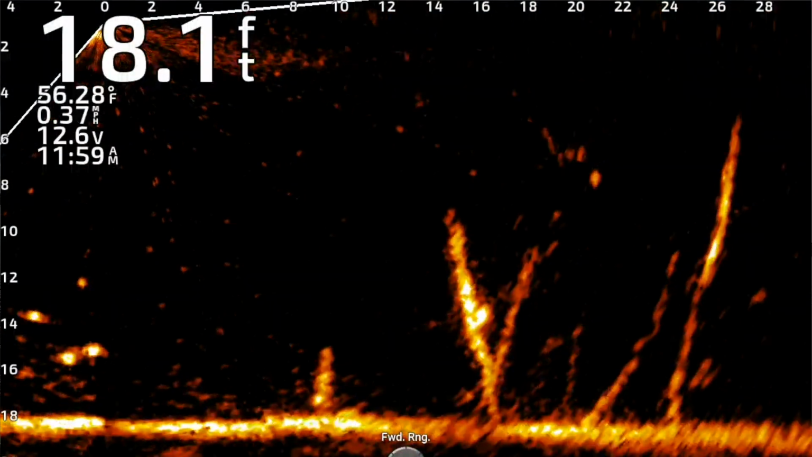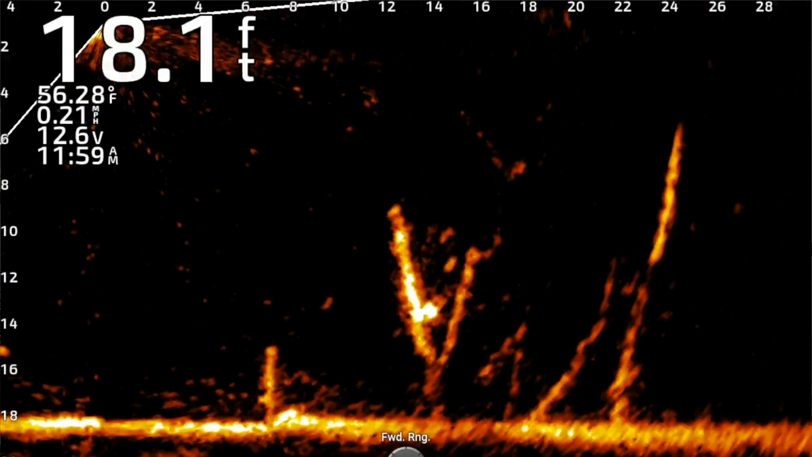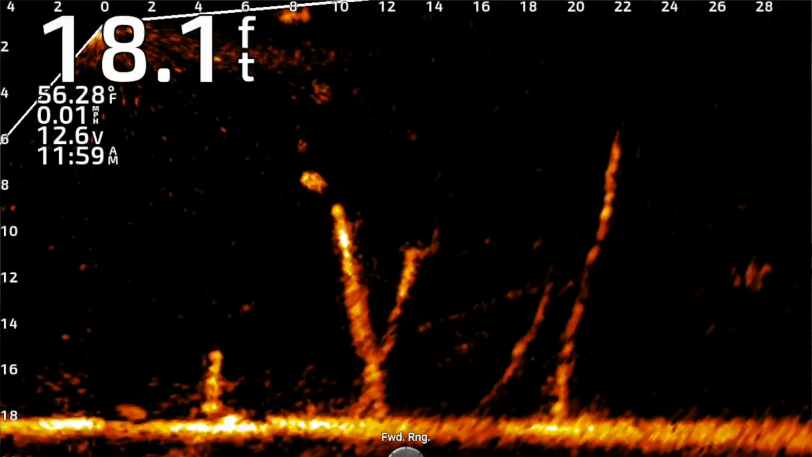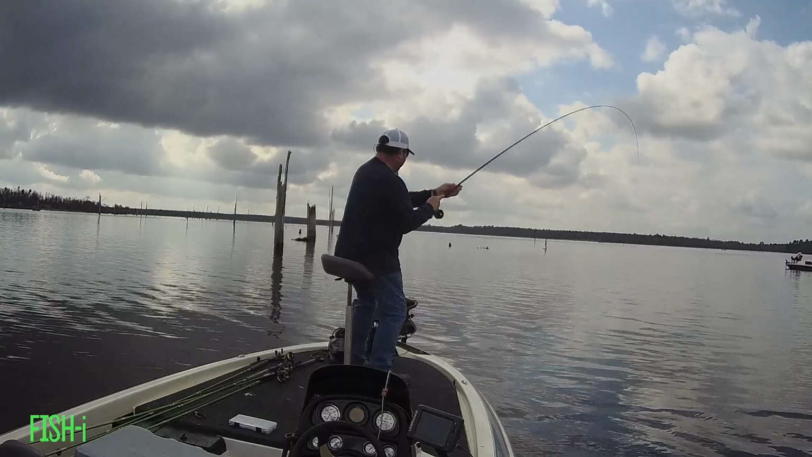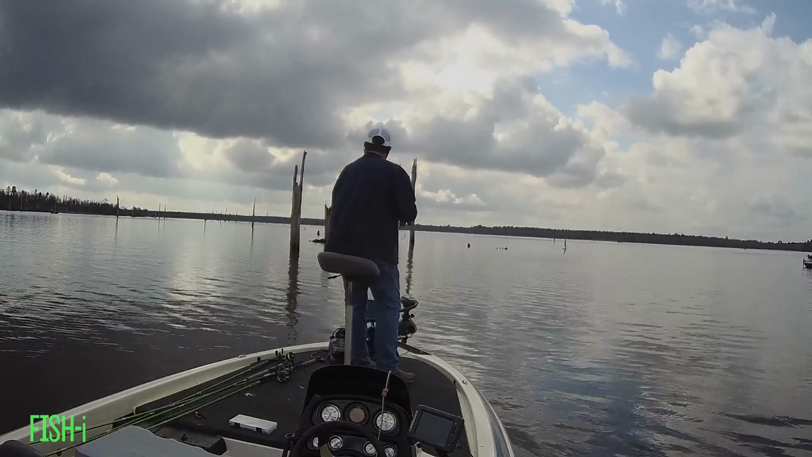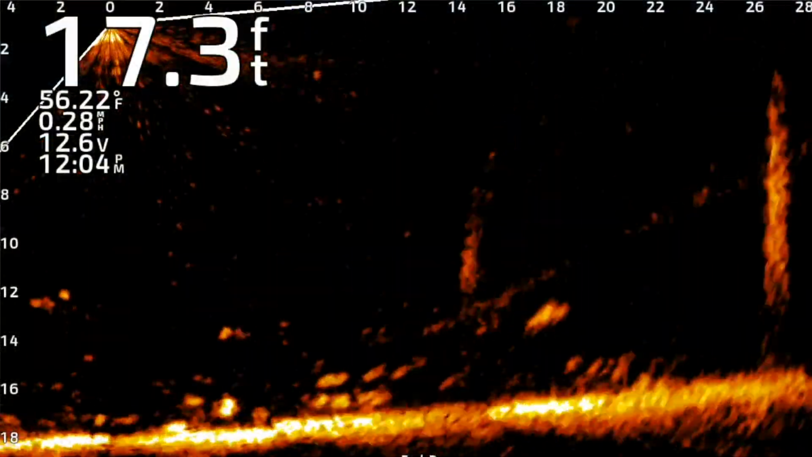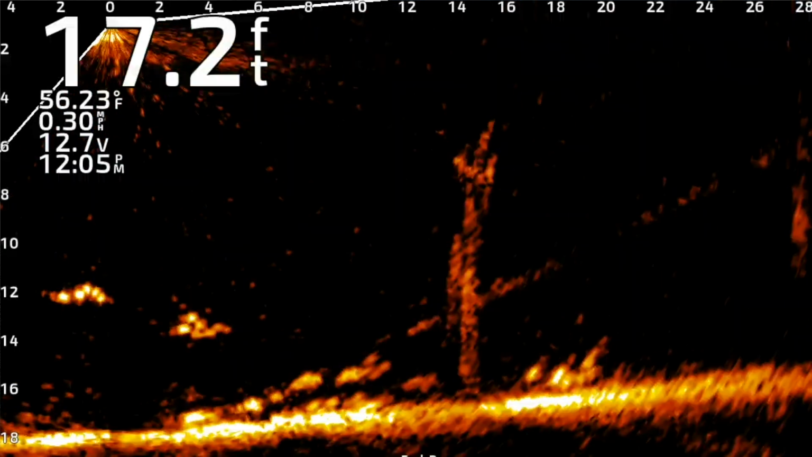If you could find the fish suspended on a piece of timber, it seemed like they were ready to bite. I got this one to commit, but unfortunately, I didn't get him in the boat. But that's fishing. Within just a few short minutes, I was able to redeem myself, though, back in the game.